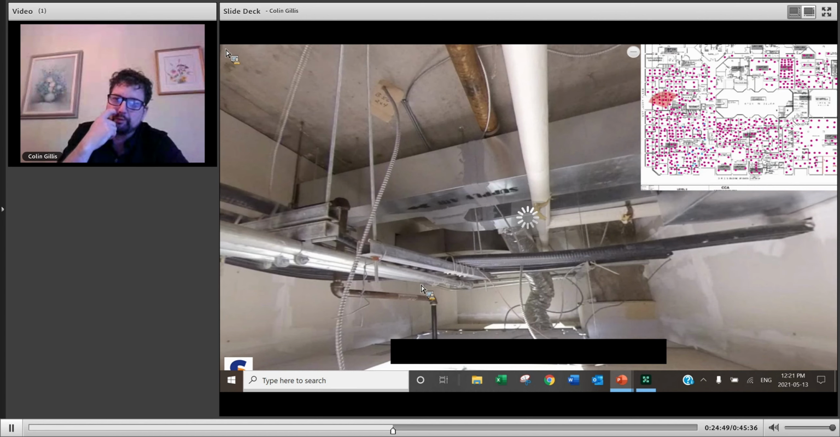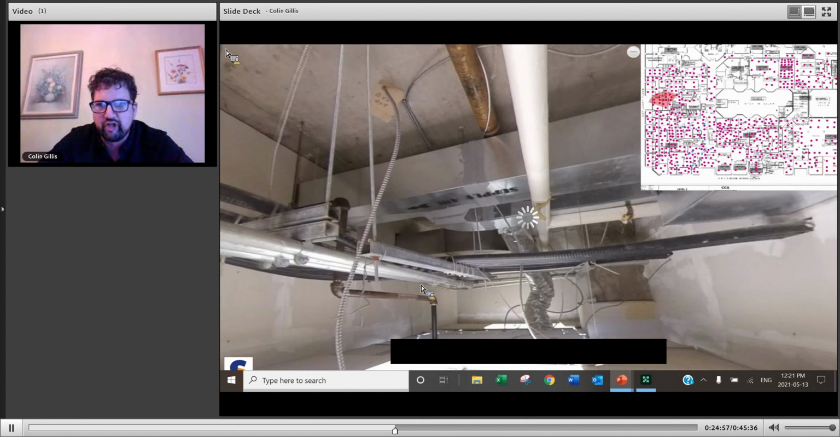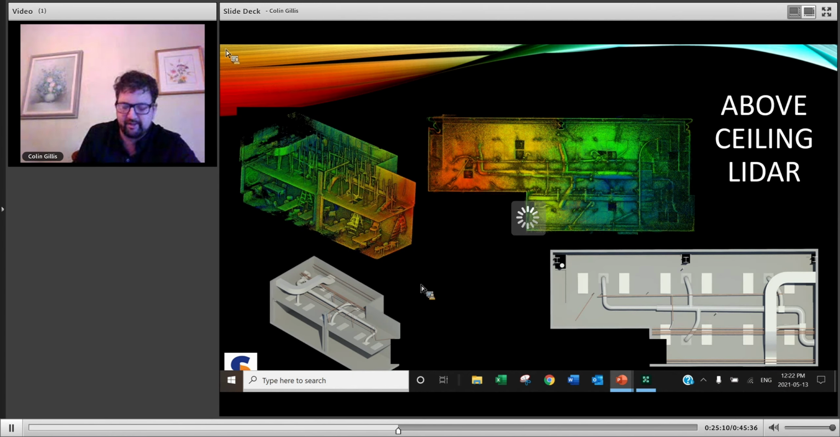You can also do above and below ceiling, so it's not demonstrated in this model right here. Like I said, it's a little hard to share things through Zoom. But you're able to change the settings in these models to say below ceiling, and then you can see what's below as well, which makes for some interesting use cases.